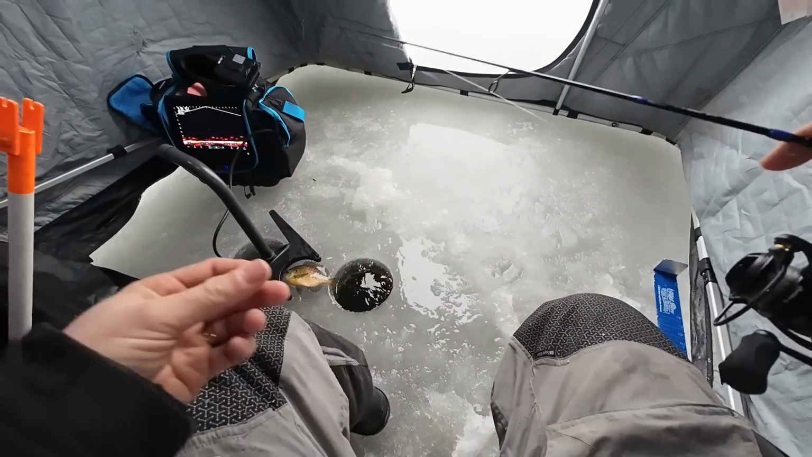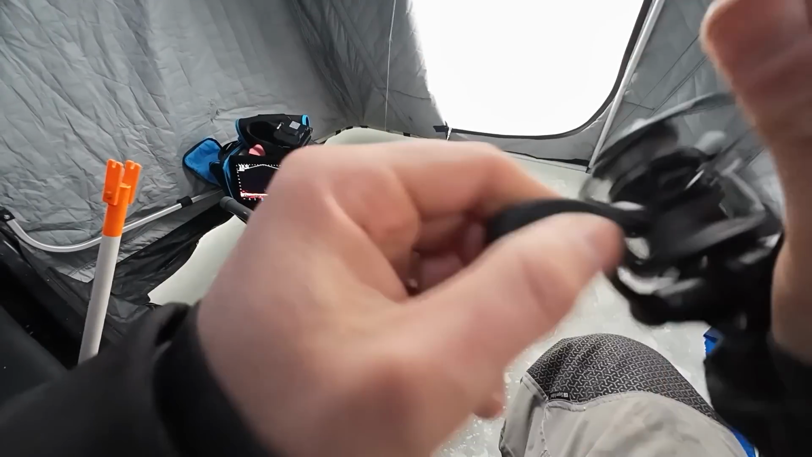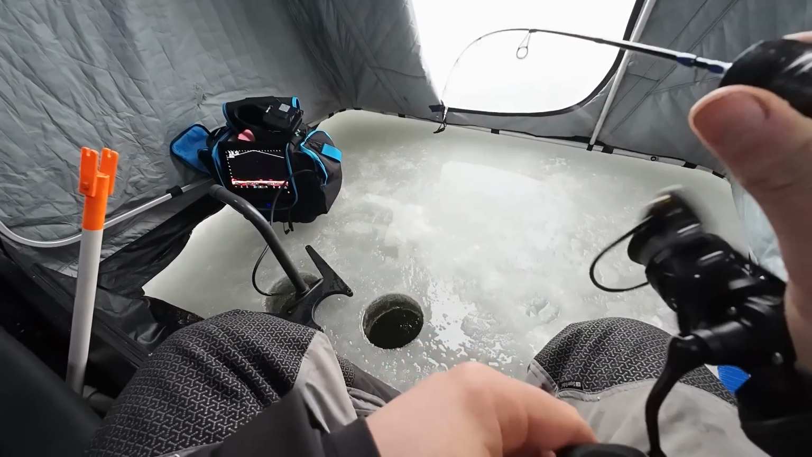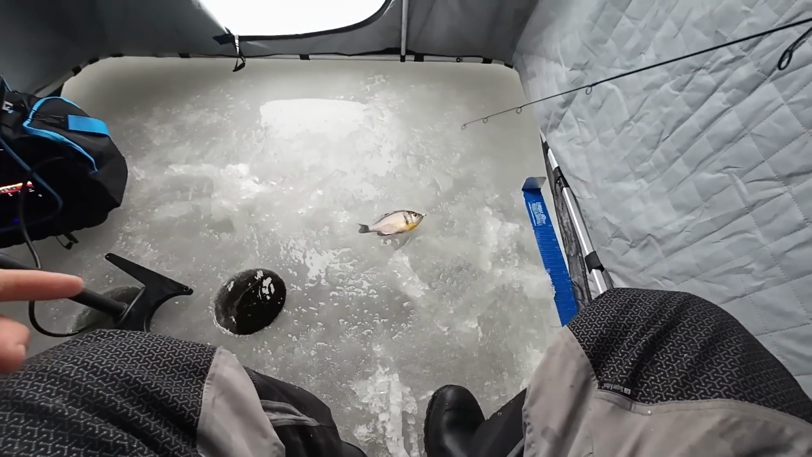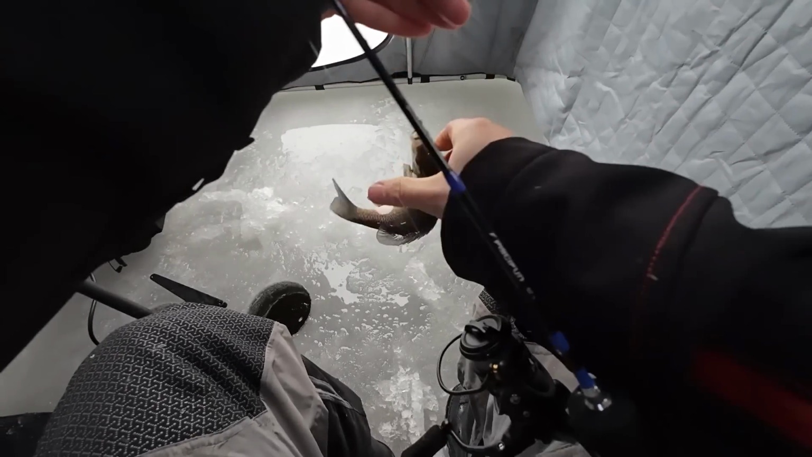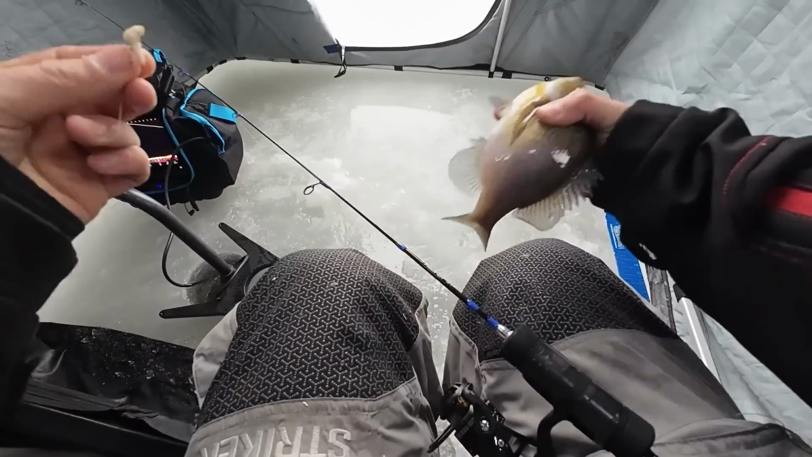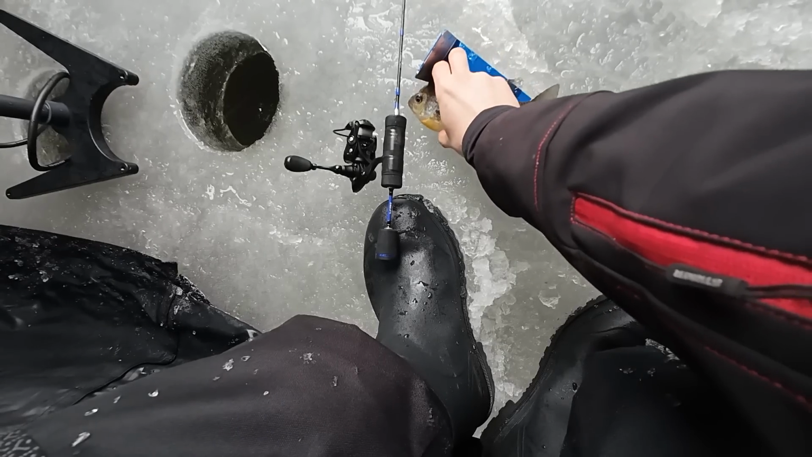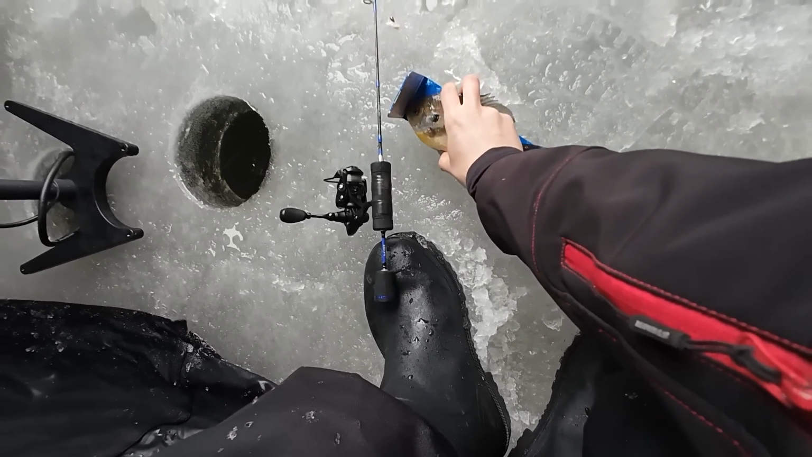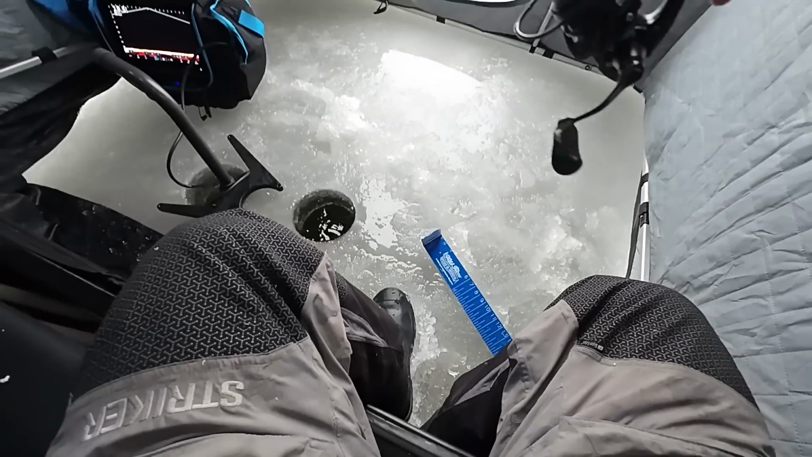Hey, wrong way. Oh, man. Oh, man. Oh, my goodness. Look at that chicken. What in the world? How big is this one? Look at how purple he is. What is this, an 8-incher? Yep, that's an 8-inch. Okay, bye. Bye. See you next time.